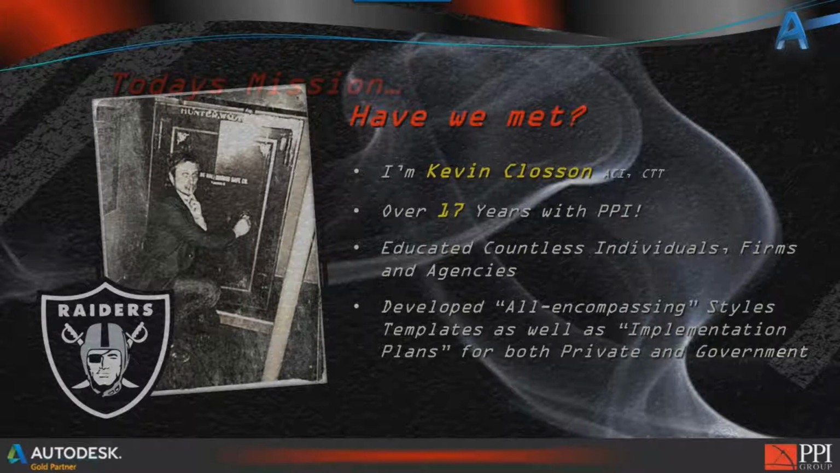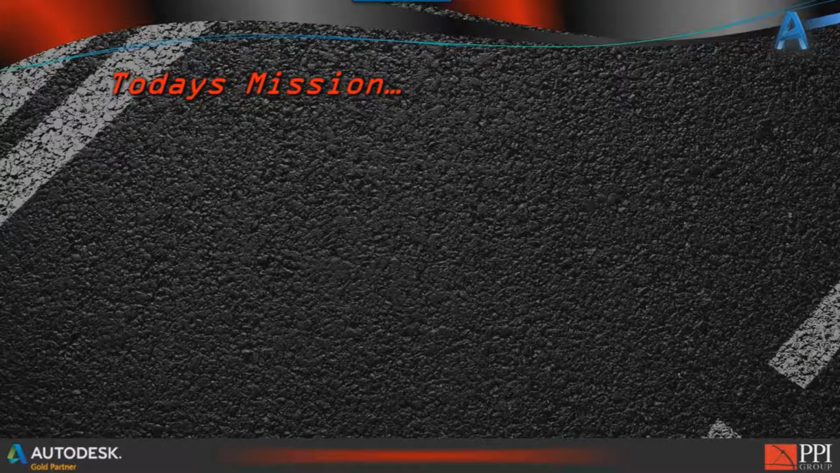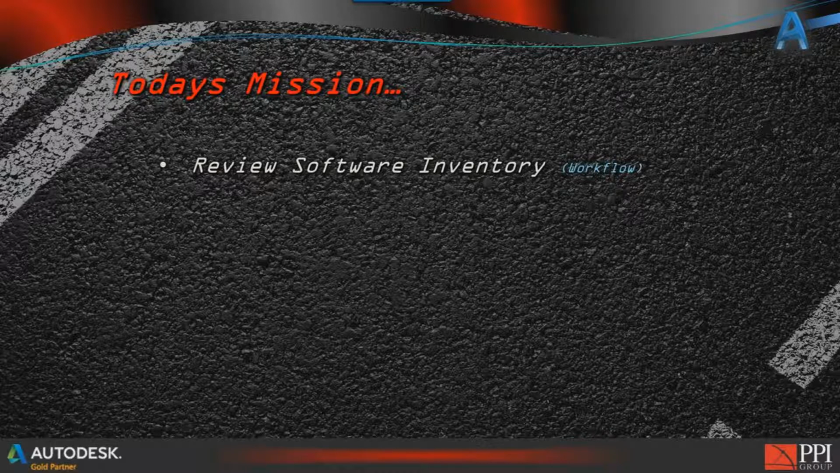So, our mission today. First thing I'm going to do is review what I'm referring to as the software inventory. You'll see in just a second, there are different ways now to purchase your software. I'm not on that side, but I do know that when you purchase the collections, that's now called collections. Now you have a ton of different software available at your fingertips. And that's what we're doing today.